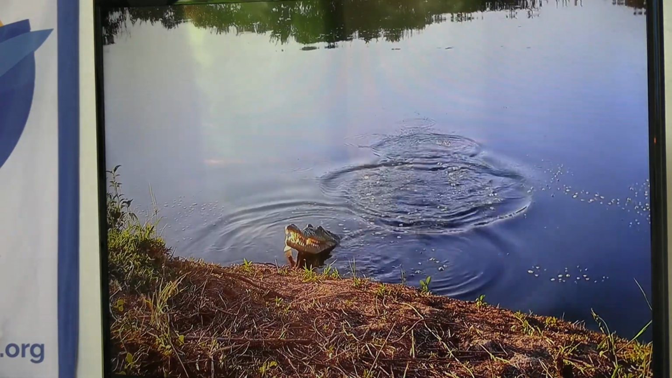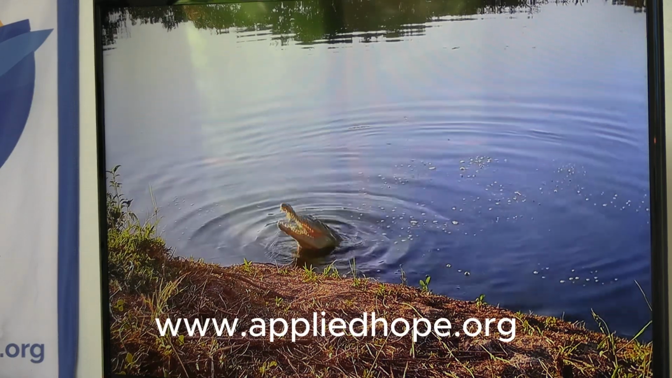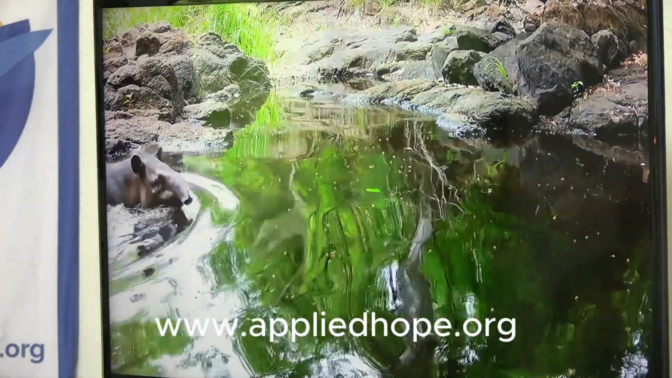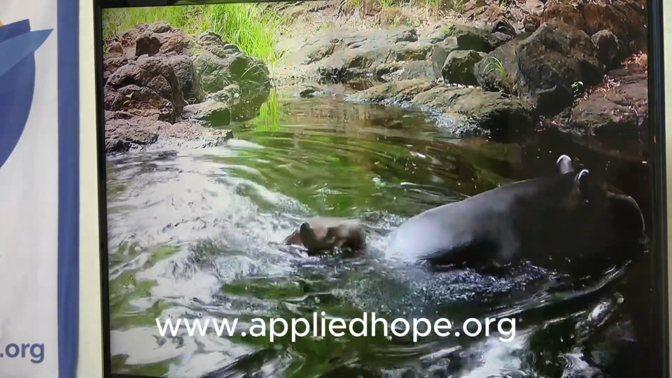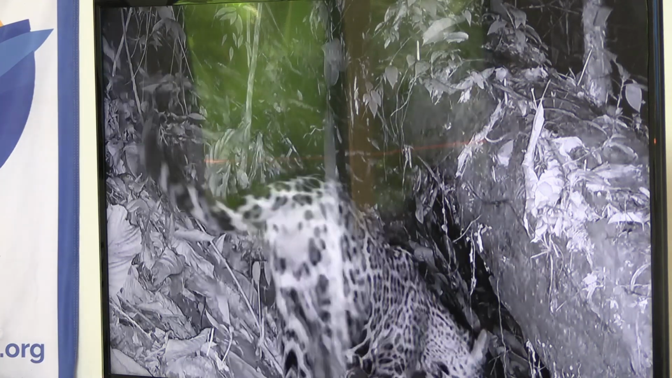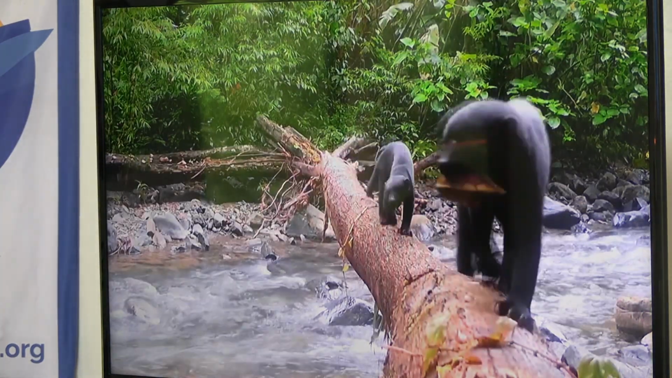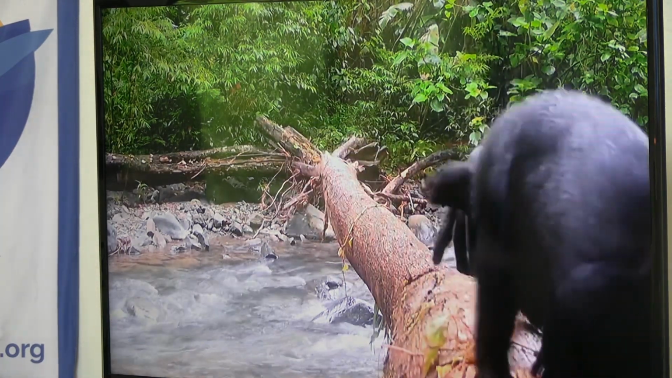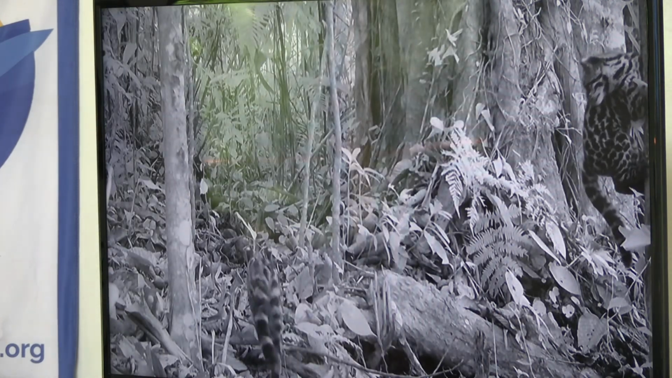This is a tayra or a tolomuco. It's a weasel, like a weasel family. We have them right here. Yeah, oh yeah. So I found a tapir swimming pool where this female and juvenile kept coming. These are tayras again. This is a log across the river in Limon. Here's a juvenile up there on the side.